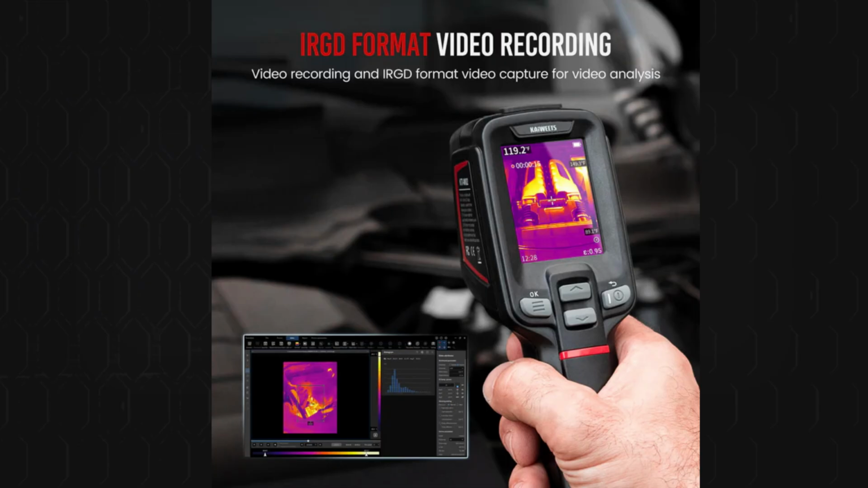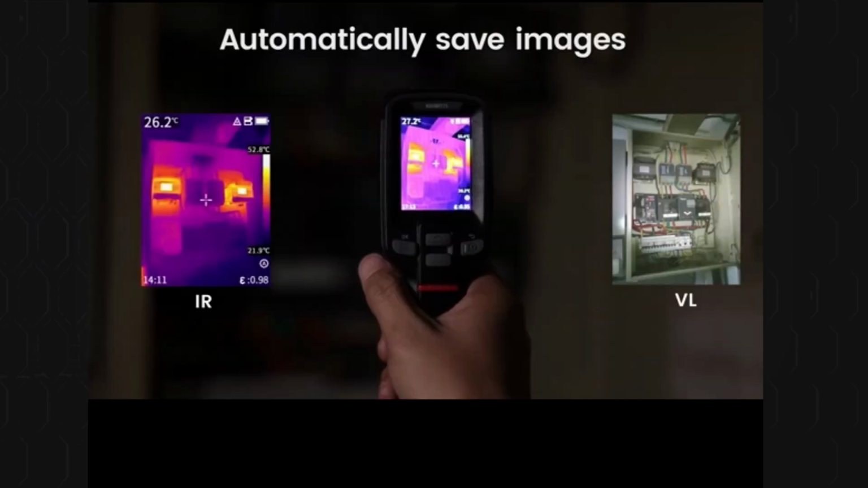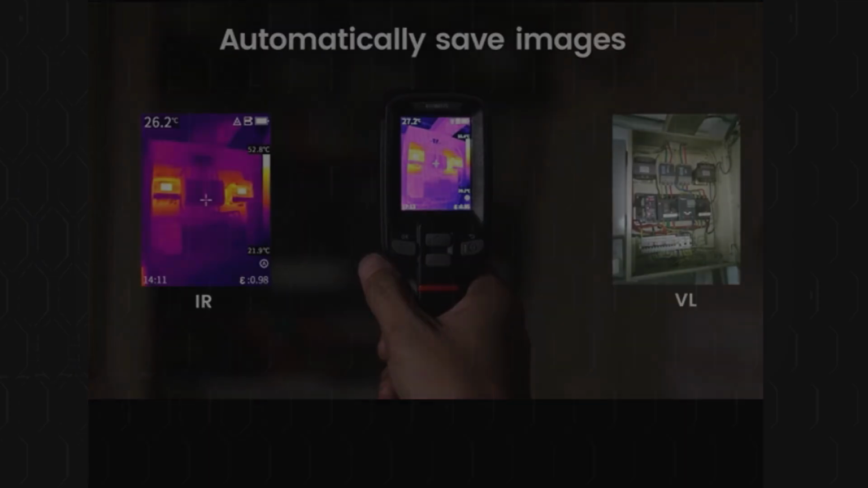The camera also features HD video recording, and taking pictures on the thermal imaging camera will automatically capture a dual image using visible light and thermal imaging to give you a dual 2 megapixel image. So there's an awful lot of features on this camera, so let's get this one over on the bench and see what we get in the box.